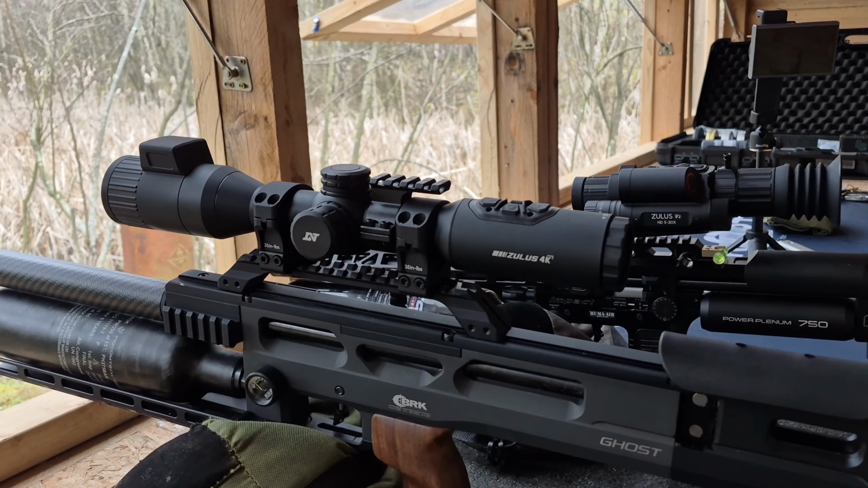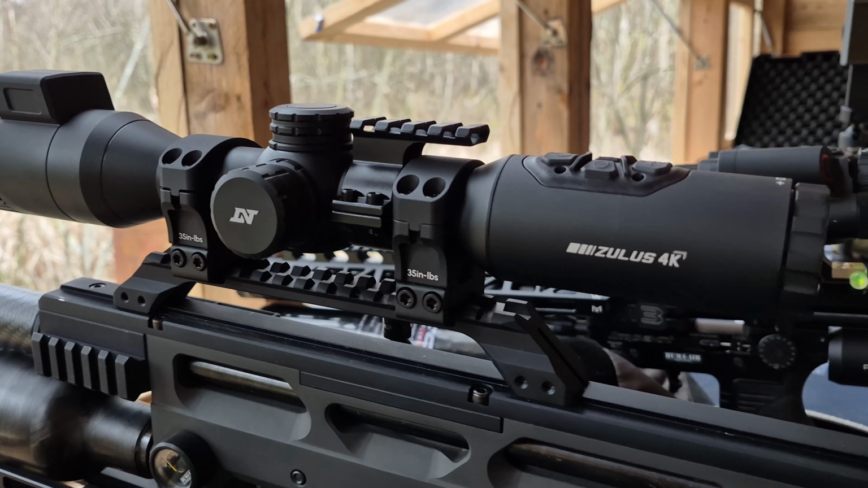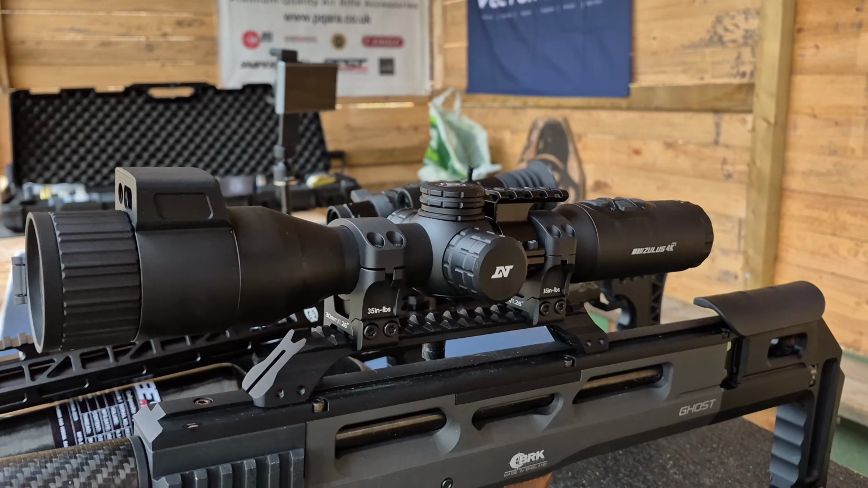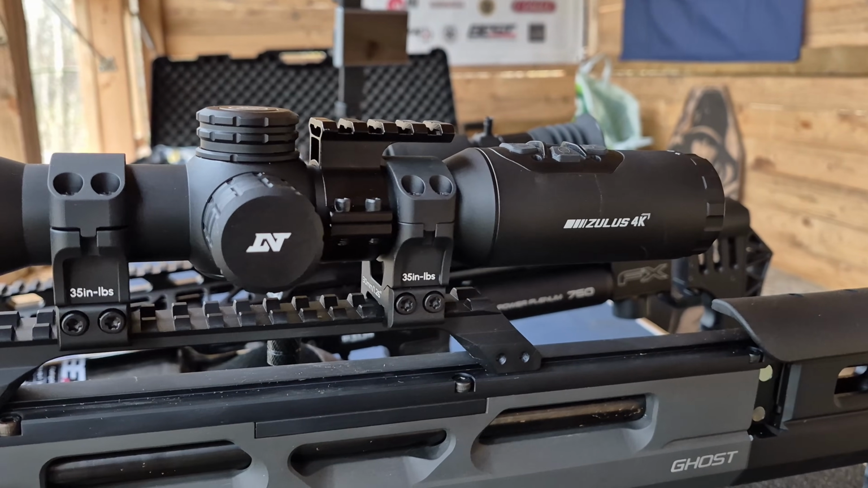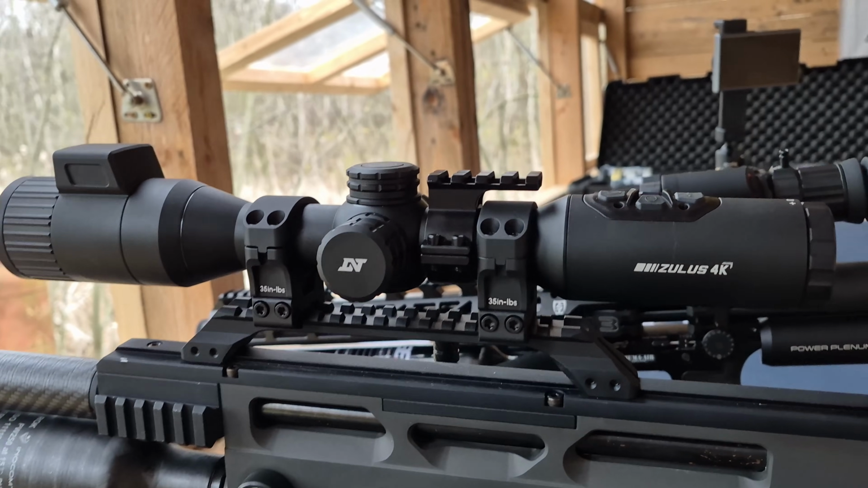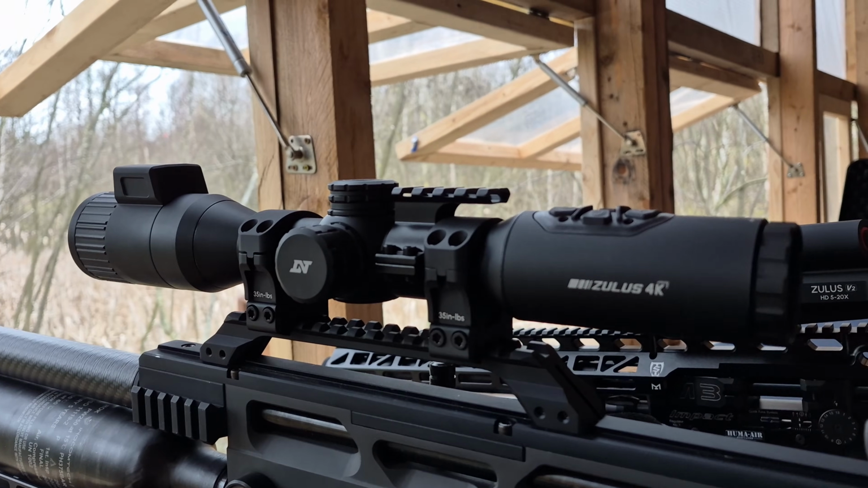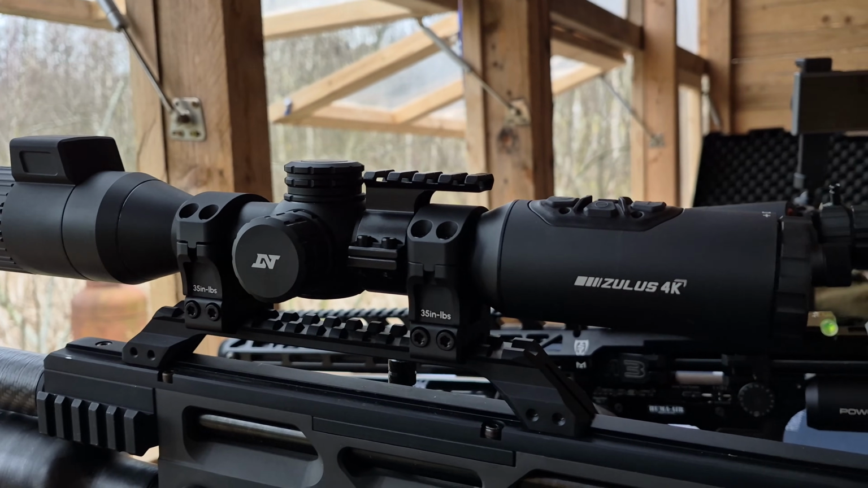ZULUS 4K in the flesh, looking beautiful, if I don't mind saying so. And I'm going to even risk upsetting all the lads out there and the ladies with the 4K Alpex Lite and say, my opinion at least, the scope definitely looks a lot more slick. It just does.